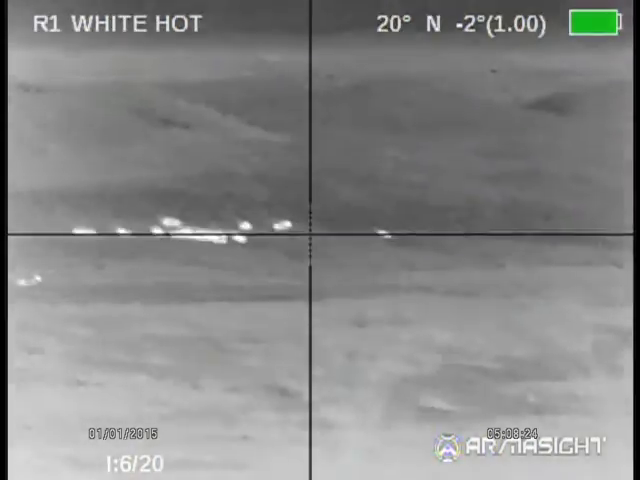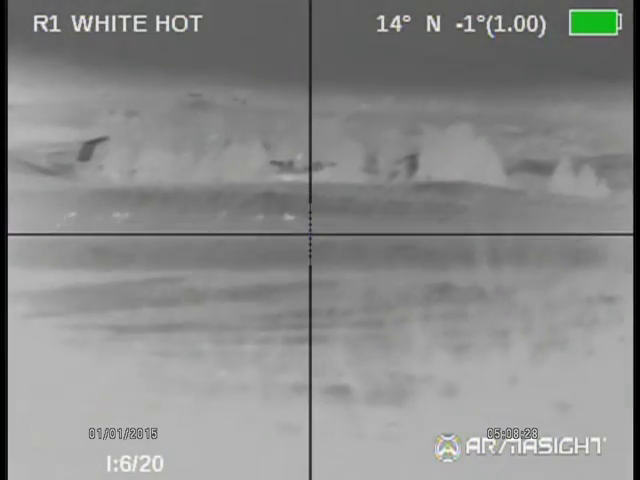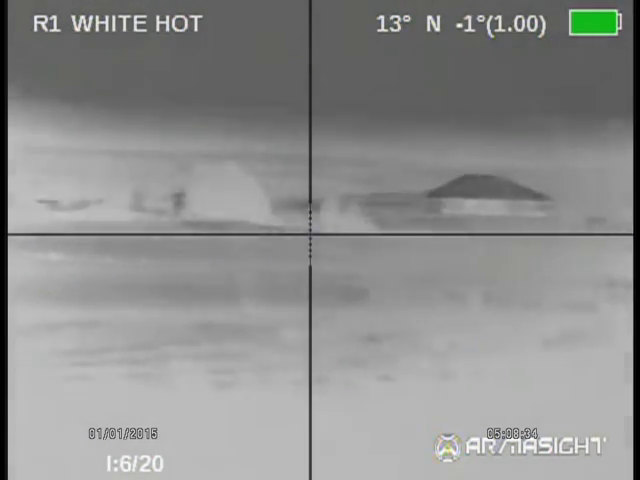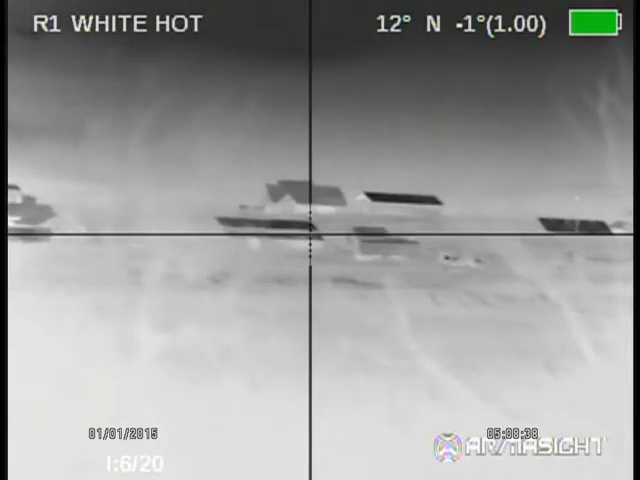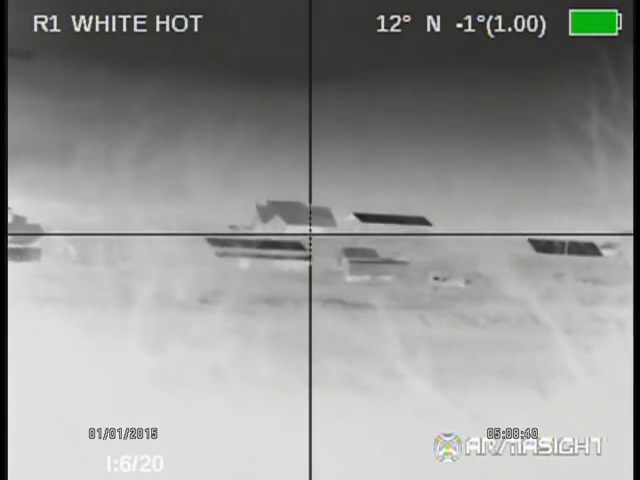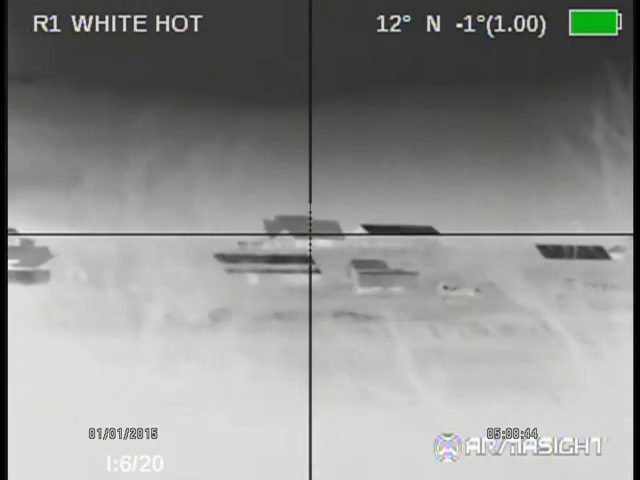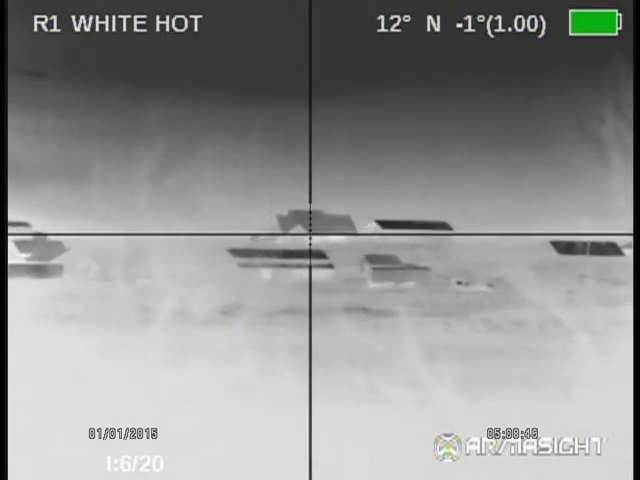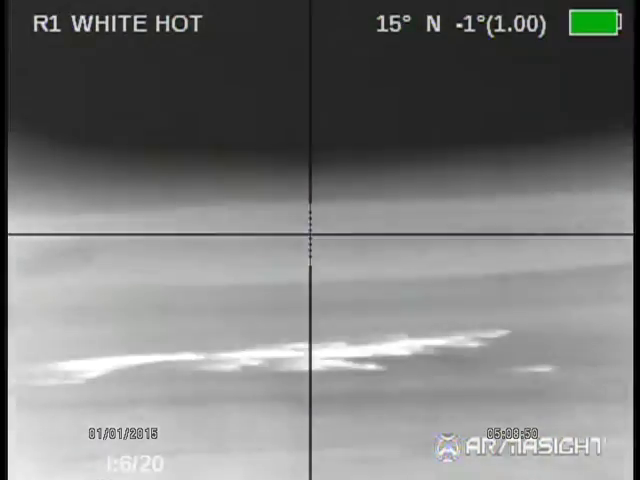But anyway, you can kind of see, just looking around, there's all kinds of hot things out there. I mean, you can see there's some trees, some houses out here. Those houses are, I don't know, anywhere from 500 to 1,000 yards out. That one up on the top of the hill looks like it's about 1,600 and change. But anyway,